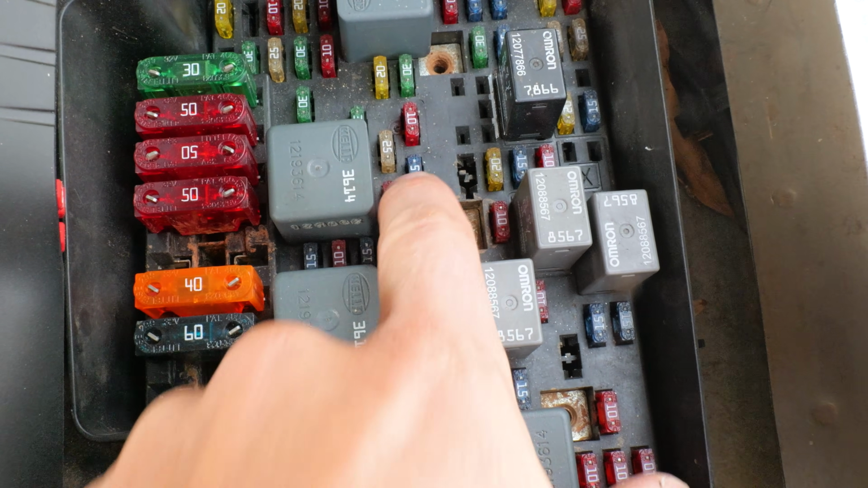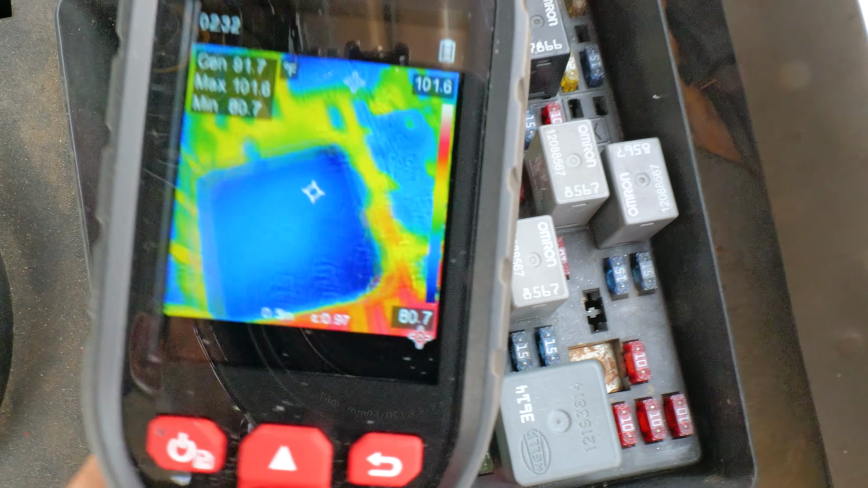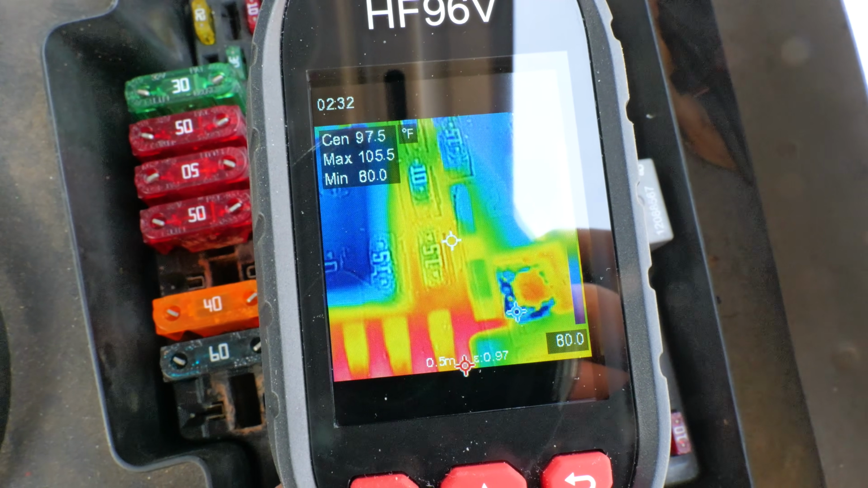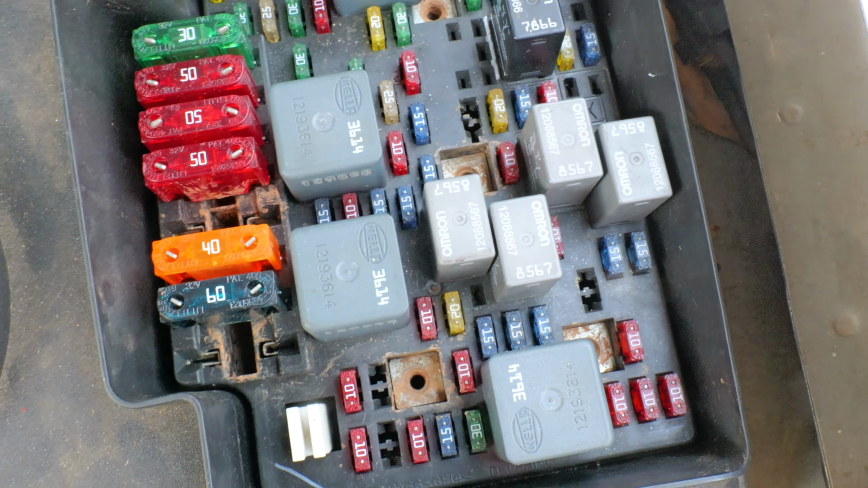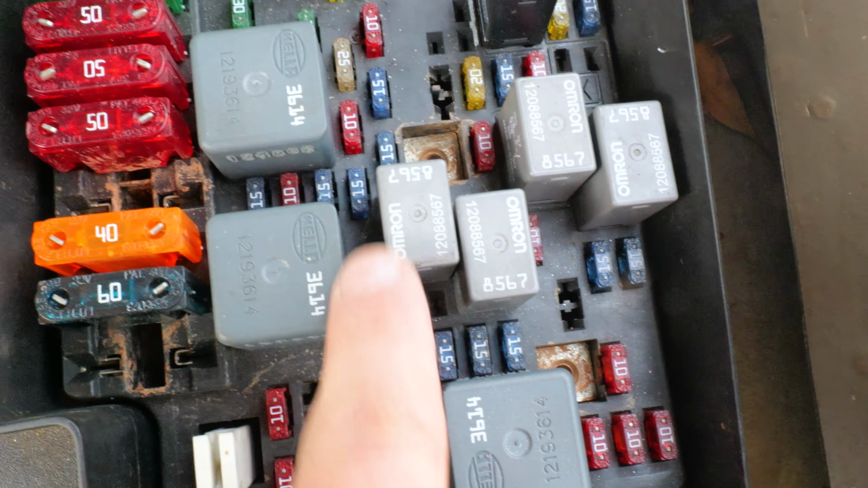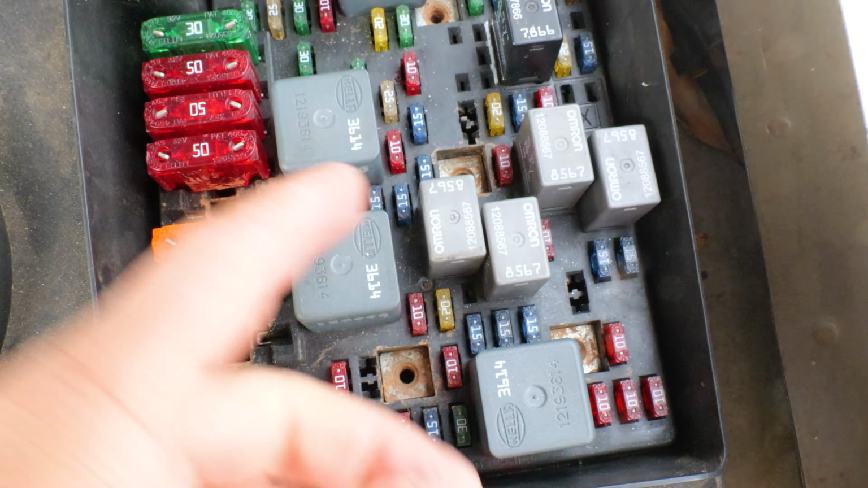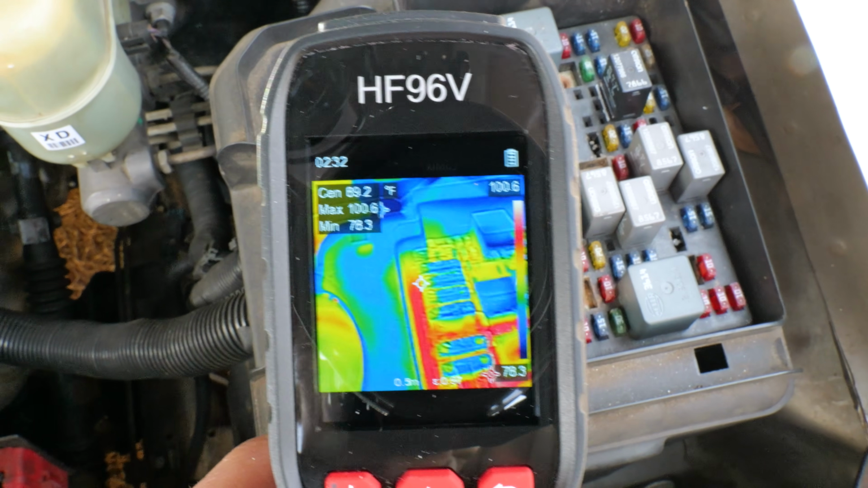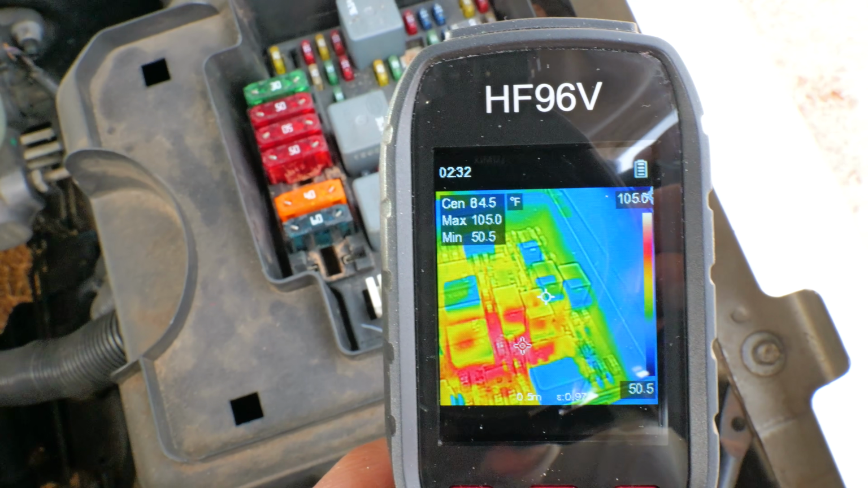You can also check the little fuses too with the camera. Get in there. Man, that one's hot right there, that kind of thing. Overnight, that one's getting really hot. We'll swap it out, or we'll trace it back. Process of elimination makes it a lot easier when you can see the heat. So if we can see the heat, we can fix this thing much faster.